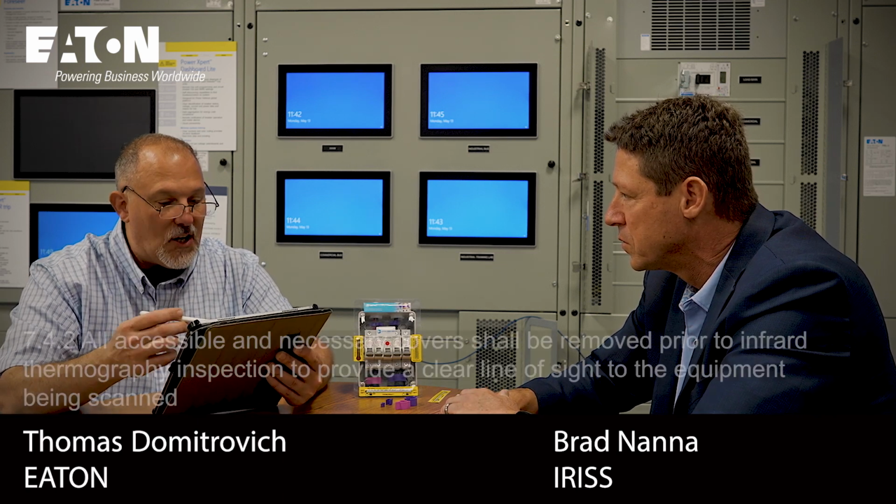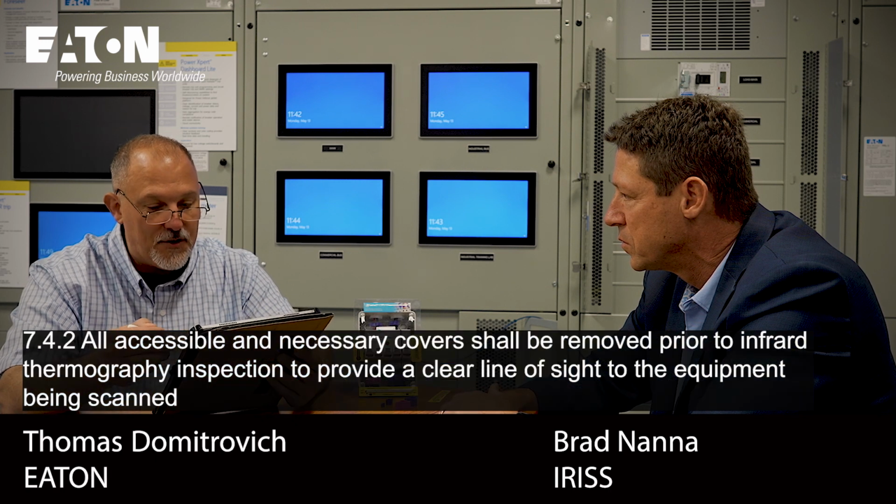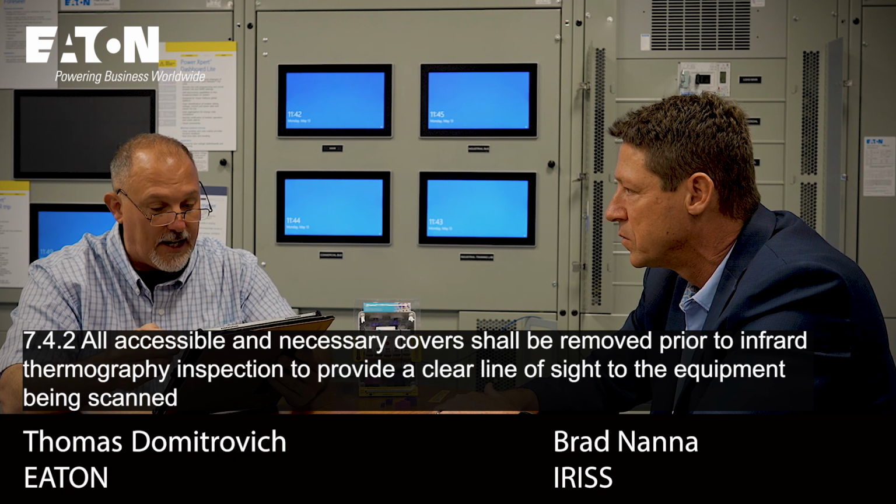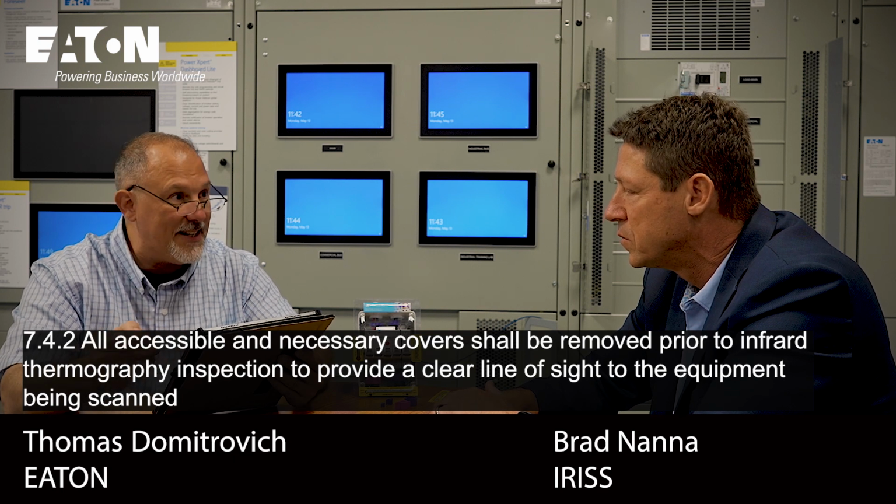Yeah. But honestly, he thought that was okay, right? It's one of those things where you know enough to be dangerous. You know what thermography is, you know what your temperature is, but if you don't implement it correctly... So I got language in 7.4 that specifically says, all accessible and necessary covers shall be removed prior to infrared thermography inspection to provide a clear line of sight to the equipment being scanned.